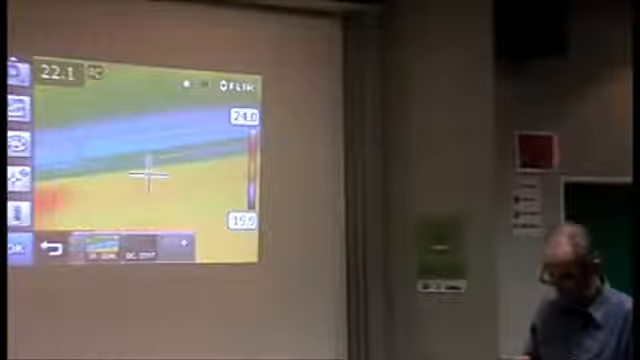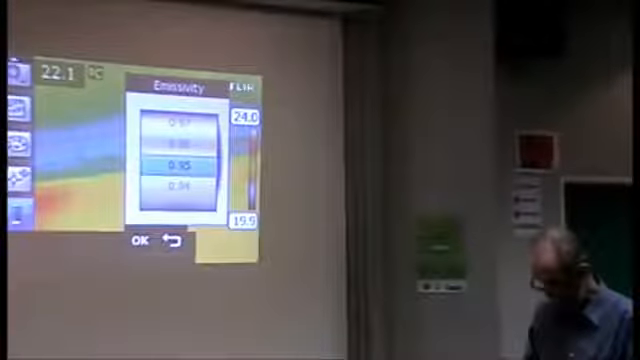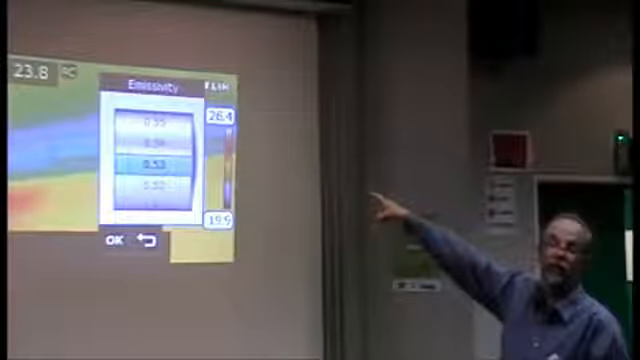So it's saying that spot temperature is 22.1. If I go and change that emissivity to something quite a bit lower, I even prefer old cameras where I can have buttons. I do have buttons on this one as well, which is one of the nice things. Yours, you're stuck with using the touch for nearly everything. As I'm doing that, you're seeing it's making some difference.